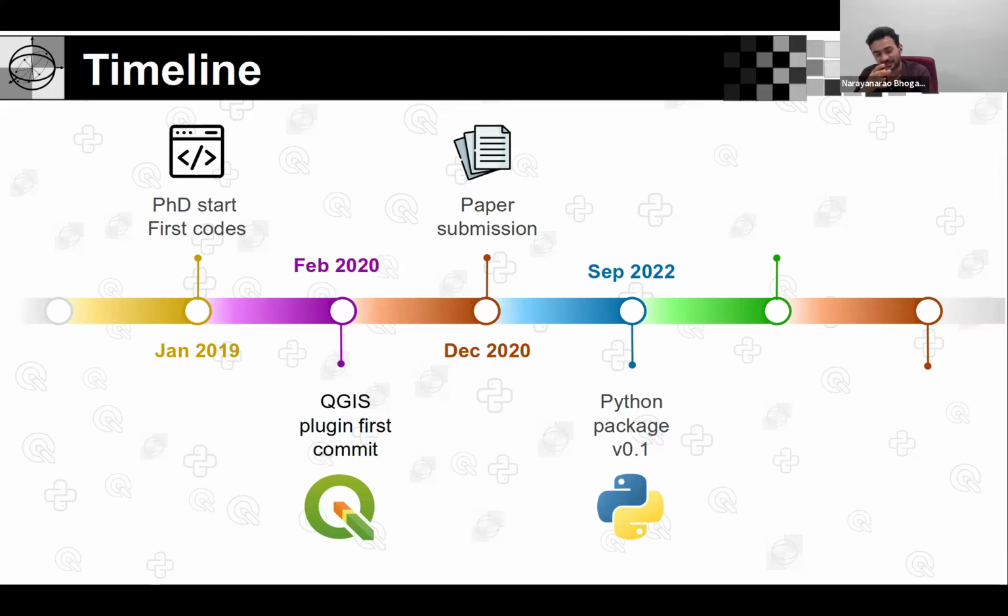Again we compiled all the code into the Python package, and the first Python version was released in 2022. Then after a huge effort, after 3 years, since we were confident that this is now in a shape and form ready for scientific and large scale applications, we compiled a paper and submitted it.